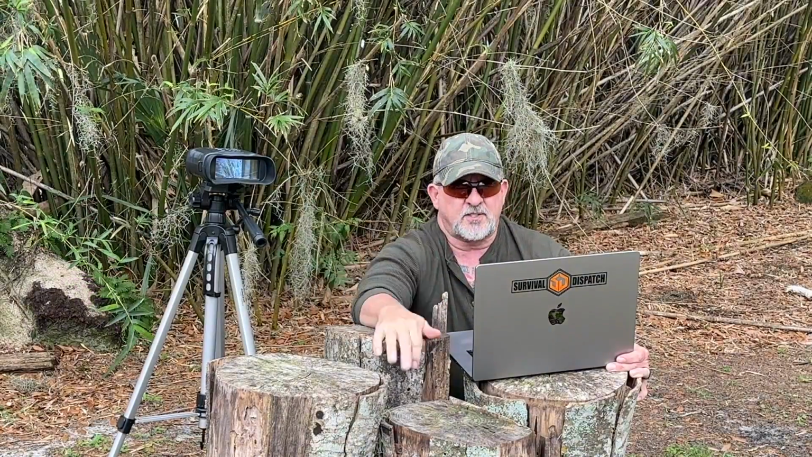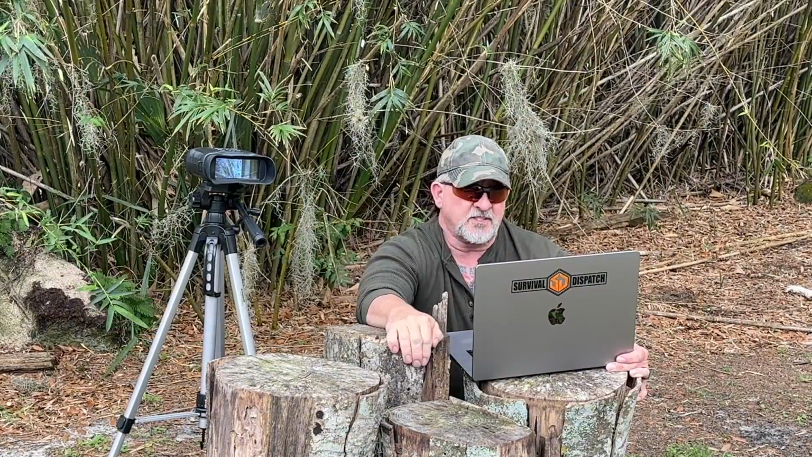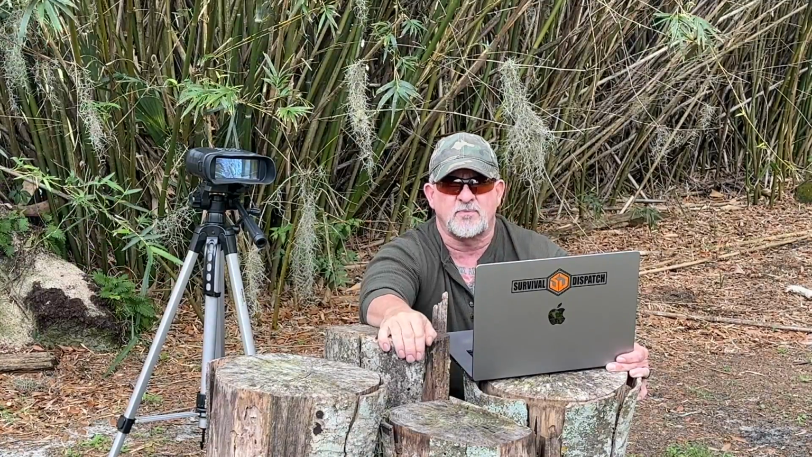And again, it can be used daytime or nighttime. So same with the thermal. A lot of people think this night vision stuff is strictly for nighttime, but they do have some benefits during the day as well. When you record videos on this device, there is a little bit of latency. The frame rate is not exceptionally high, so if you were filming something like a car moving, motorcycle, boat, something like that, you will get some choppiness.